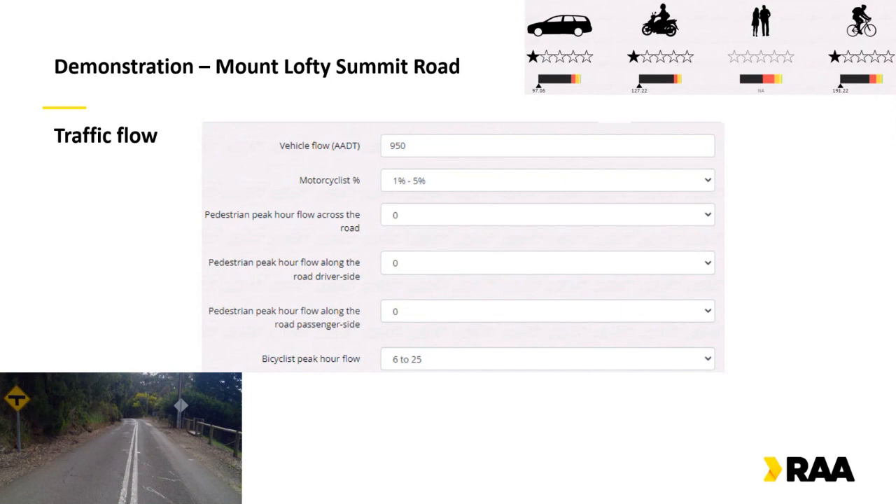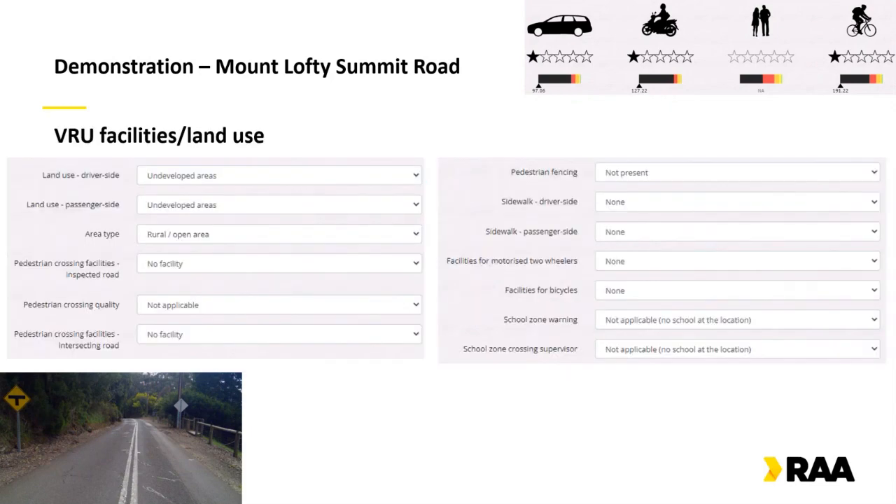But if we did want to measure that rating, where there's a crossing or footpath facilities and things, we can. But by including the presence of a vulnerable road user, that will then generate the star rating score for them. So once again, by decreasing the traffic volume, we've reduced the risk of head-on and multiple vehicle crashes there. So that's actually increased the star rating score.